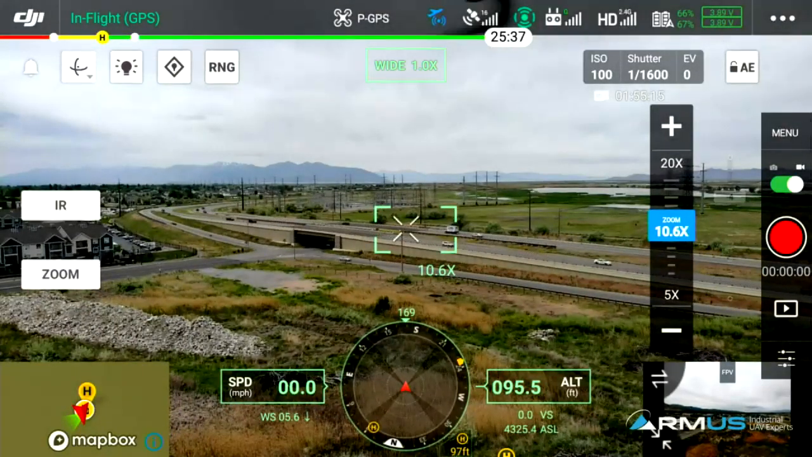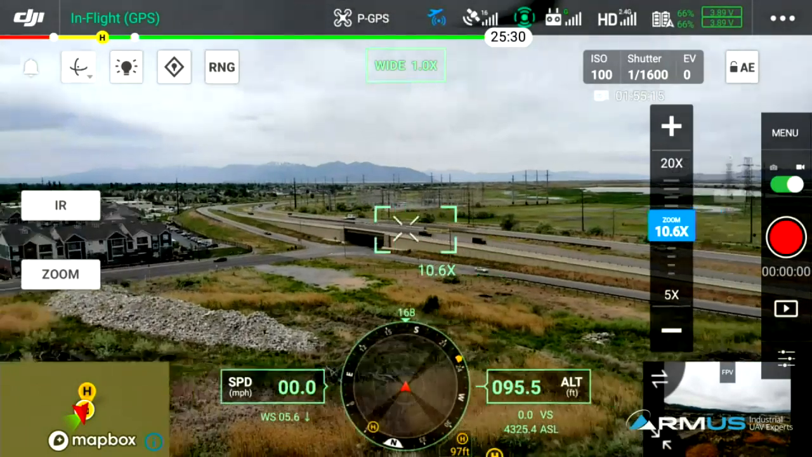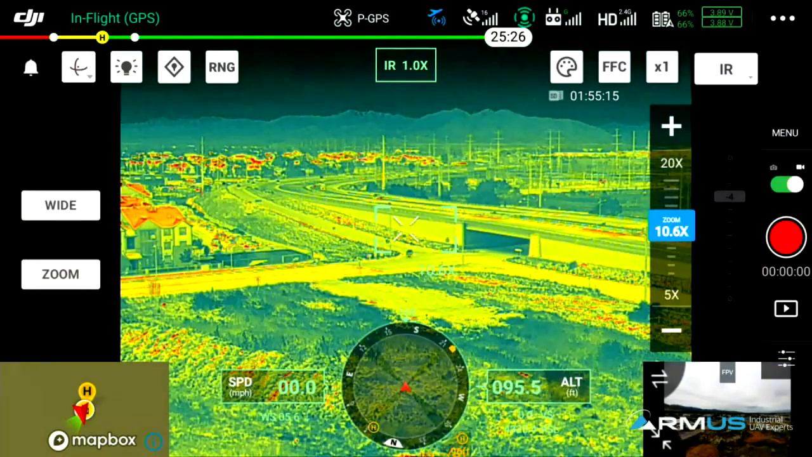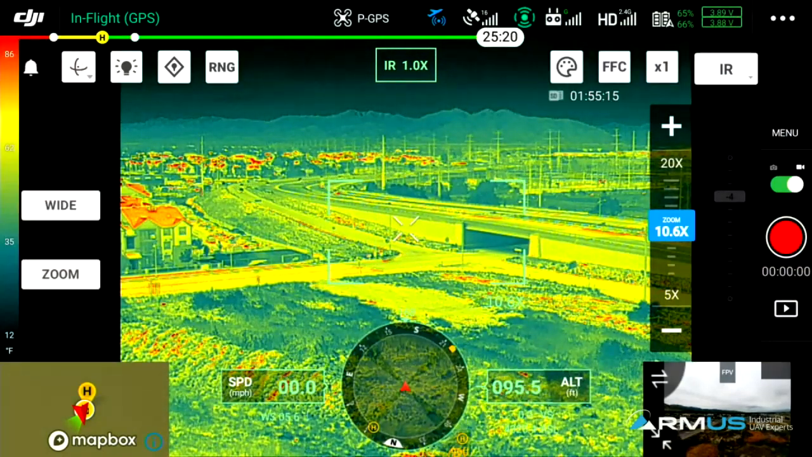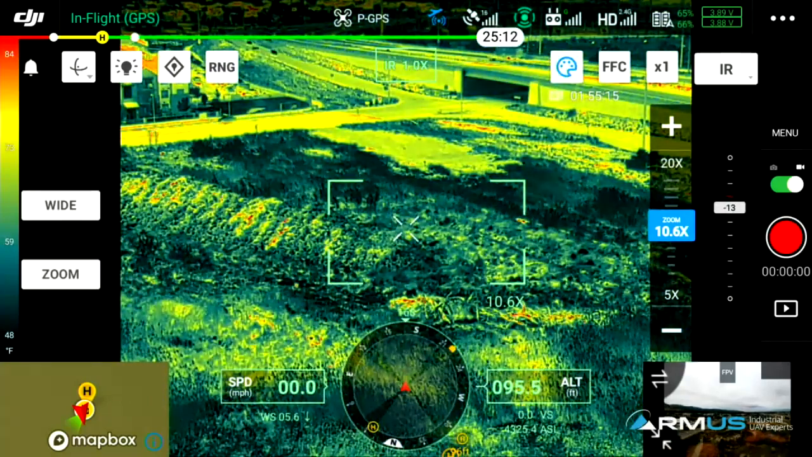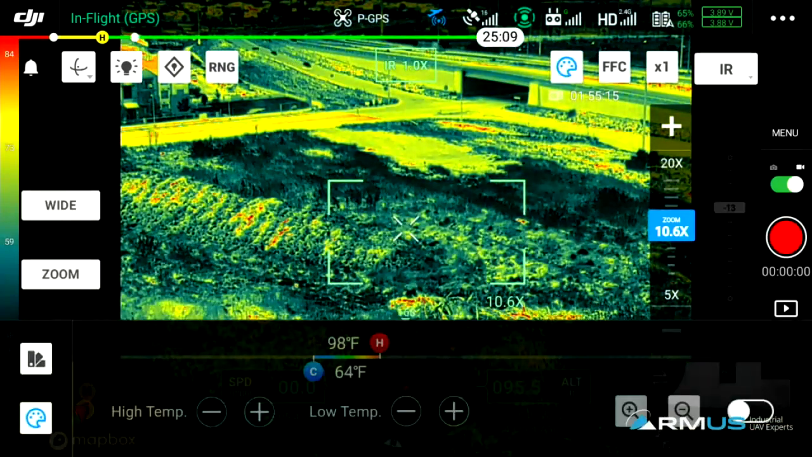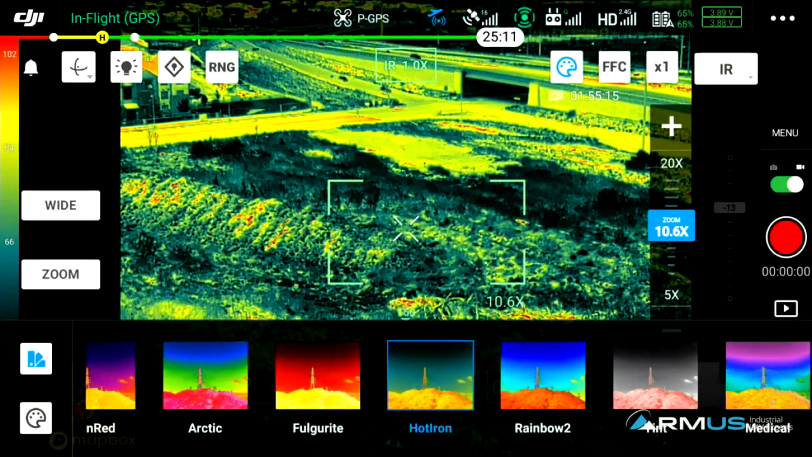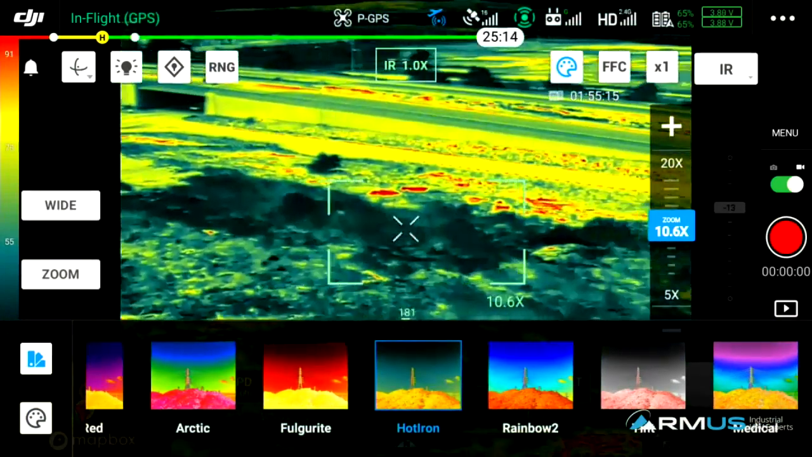So it's a really cool feature here that you're able to frame up the zoom and see it. Very, very cool. One of the other things is the IR camera. So let's jump over to the IR camera. When you're in the IR, a couple other things show up here. Up on the top right, we have color palettes. So I'm going to click on the color palette, and we have a number of different color palettes here on the bottom we can see.